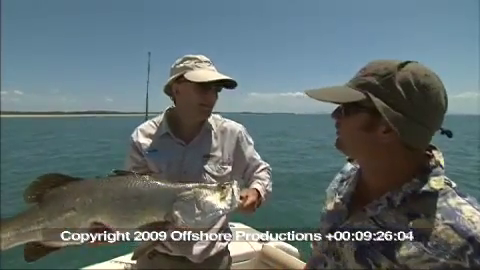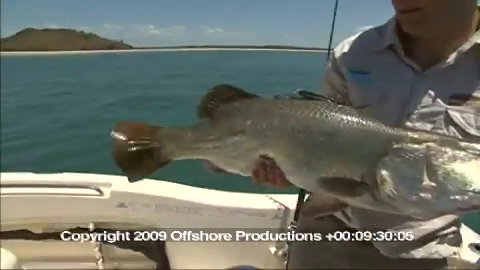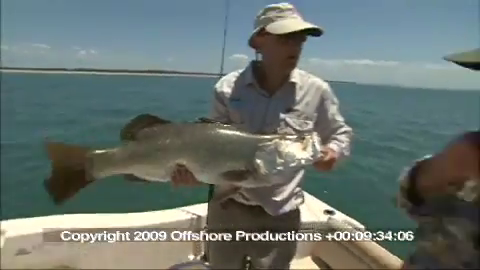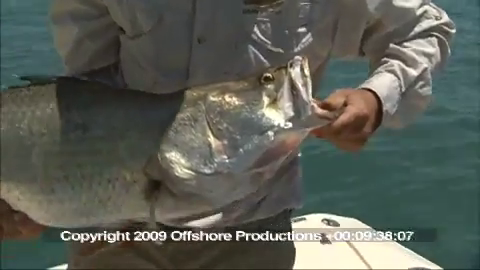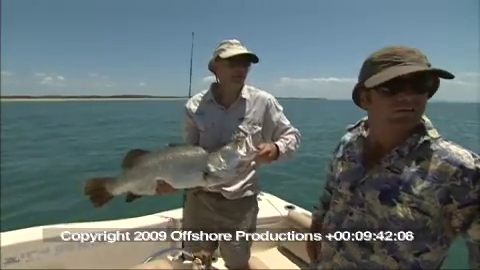We trolled him up off that rocky headland on that 20-pass lure. These big saltwater barra do come out and sit around these rocky headlands in pure salt water, and they're much better eating than a barramundi out of the creek. Well done, mate. Beautiful. Go catch another. They were there. That sounder shot them.